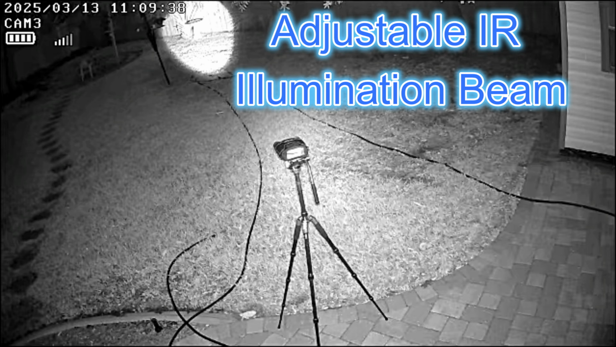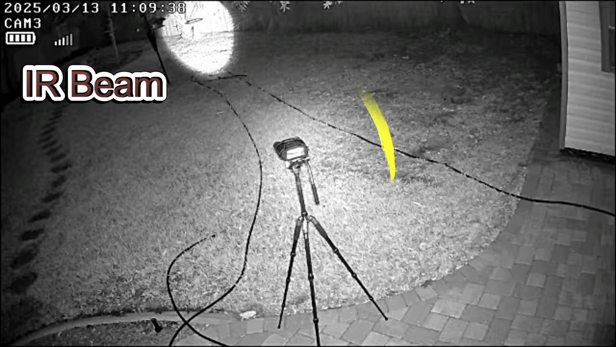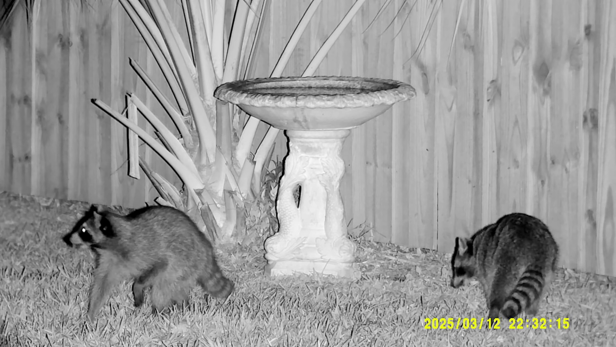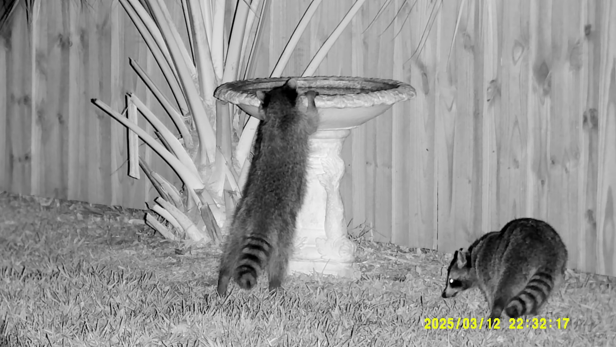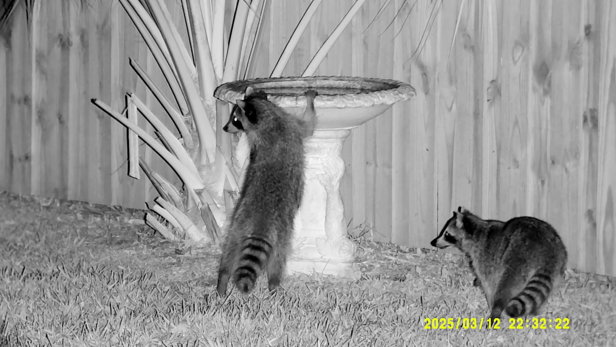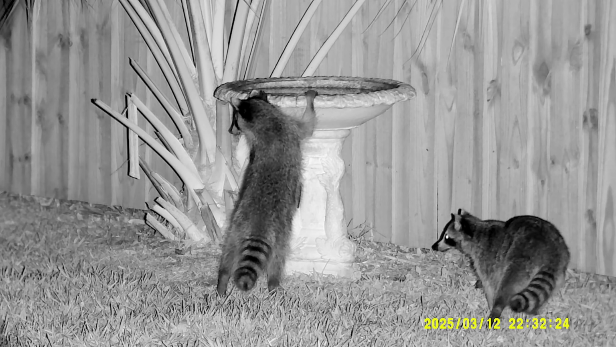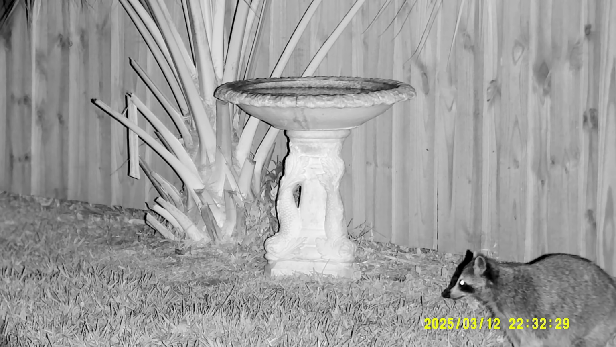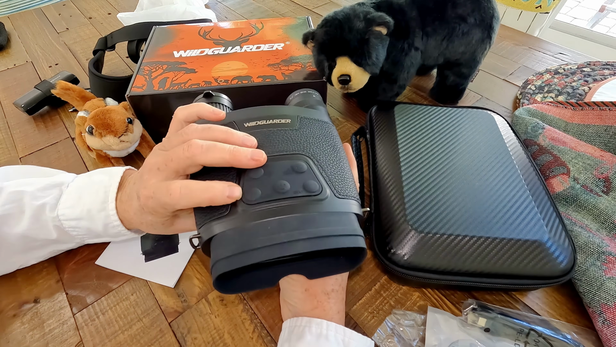The IR beam of the Wildguarder or any IR device can be seen with another IR detector, like my backyard security camera in this case. So here we can see an example of the shape and size of these night vision binoculars' IR beam, focused in on where I'm expecting raccoons. The beam can be adjusted from wide to narrow to reach longer distances or get more clarity in zoomed in mode. So you can adjust the IR beam to suit your needs. That is why cheaper night vision binoculars without the Wildguarder's IR beam adjustment can lack clarity, especially when zoomed way in optically at night.